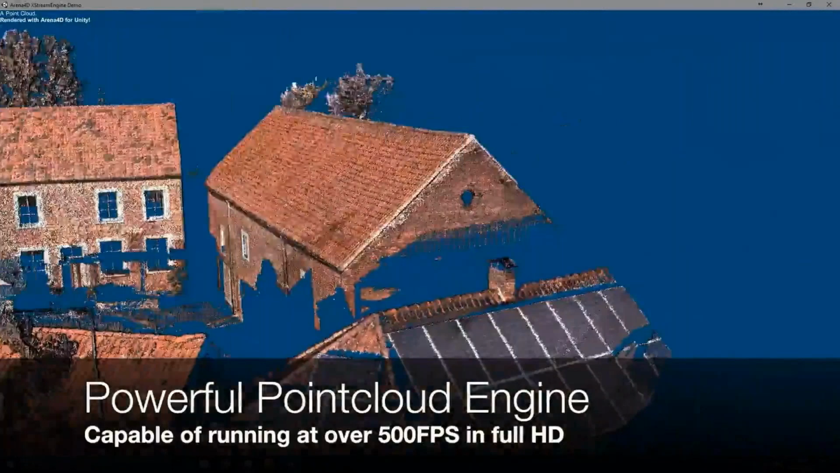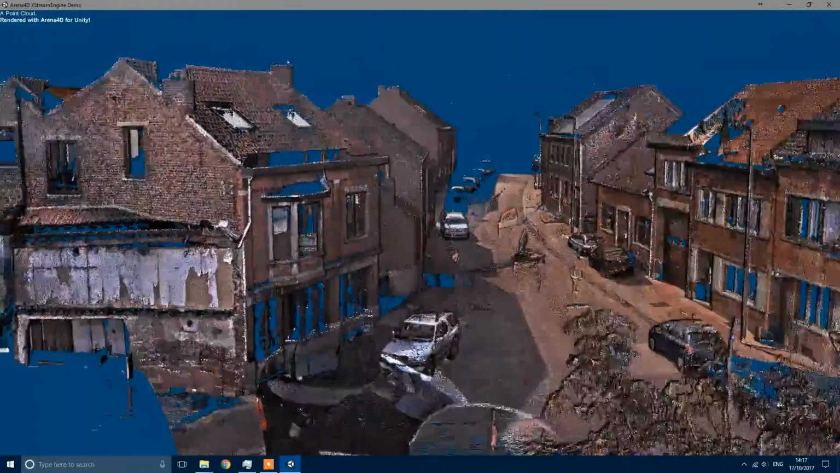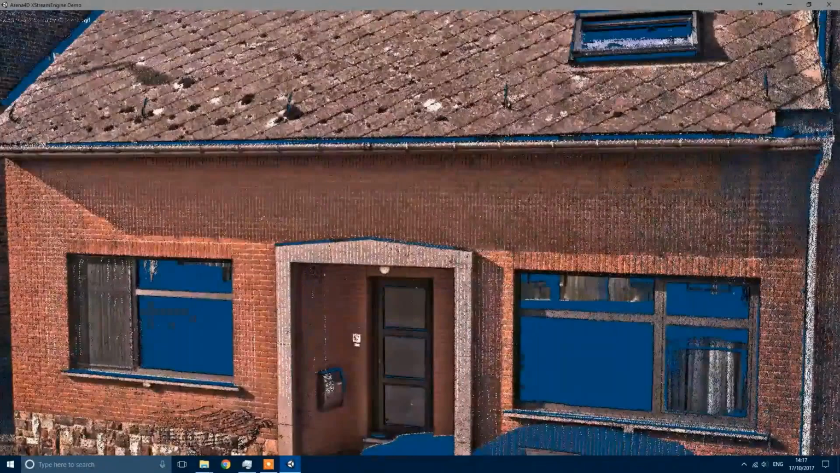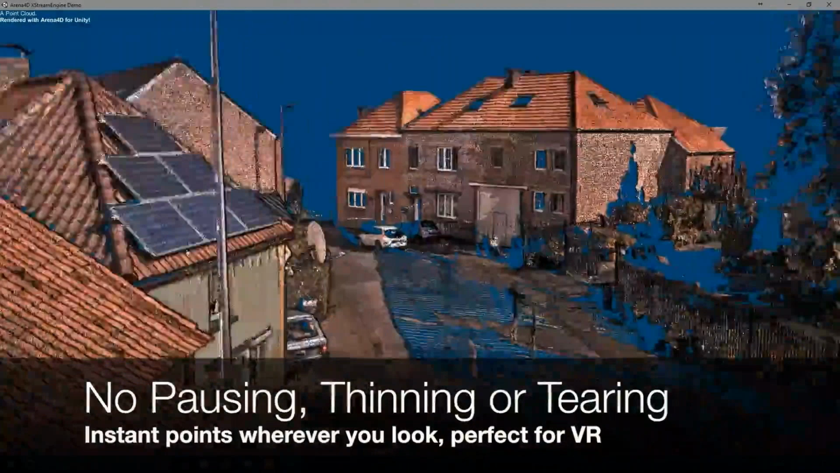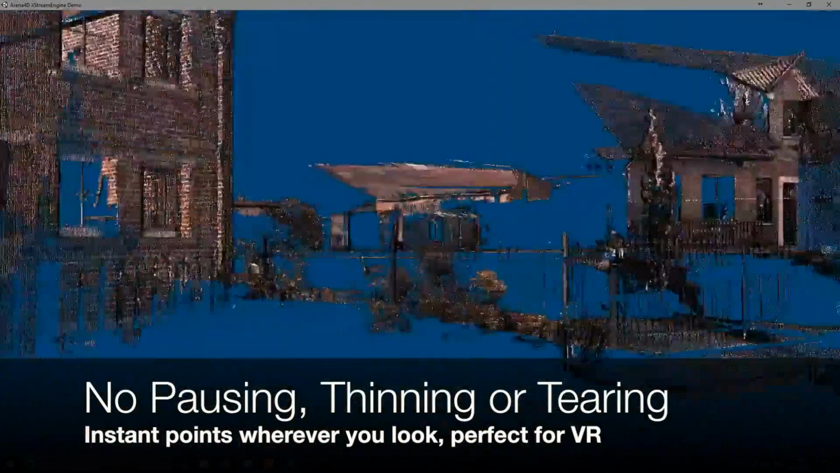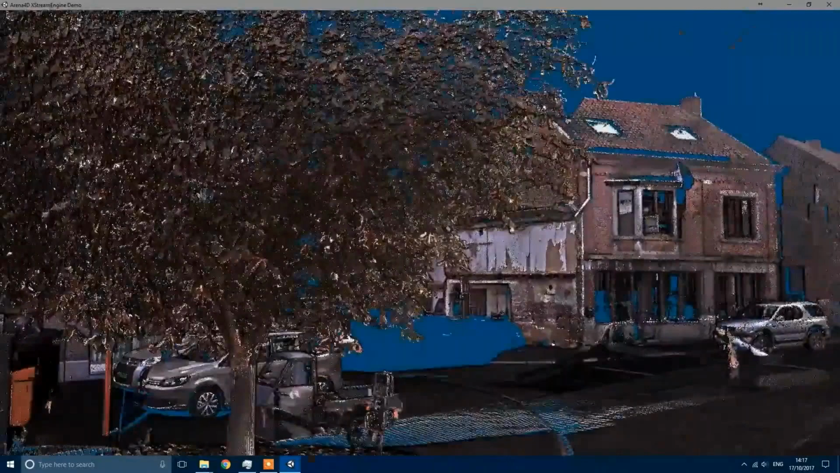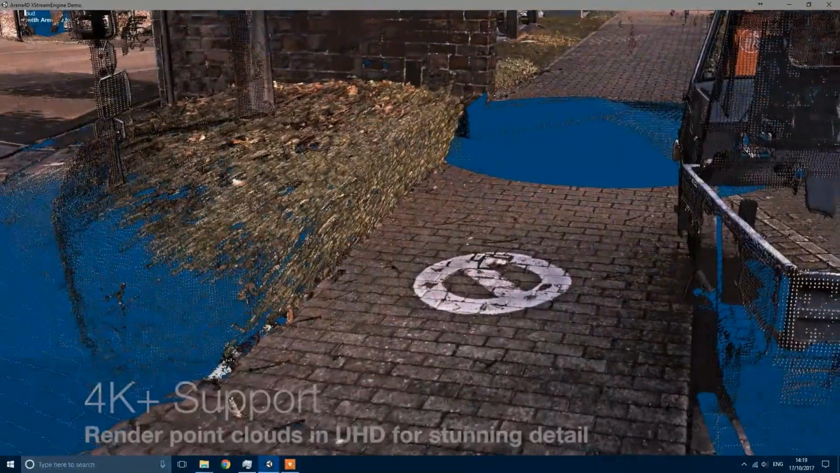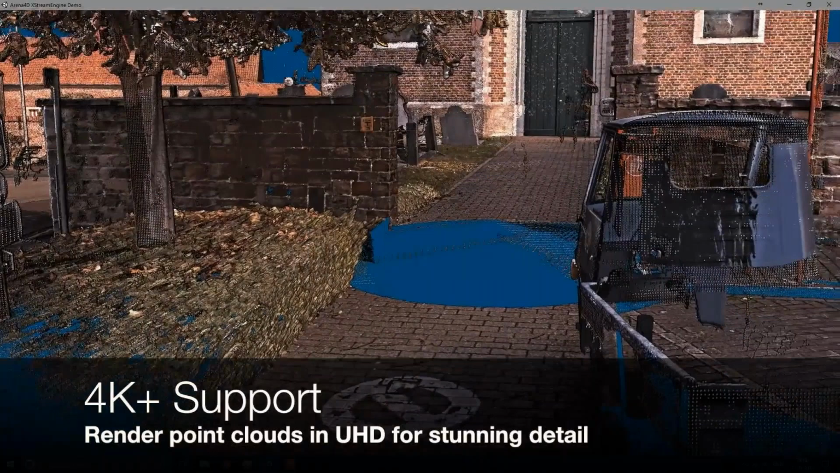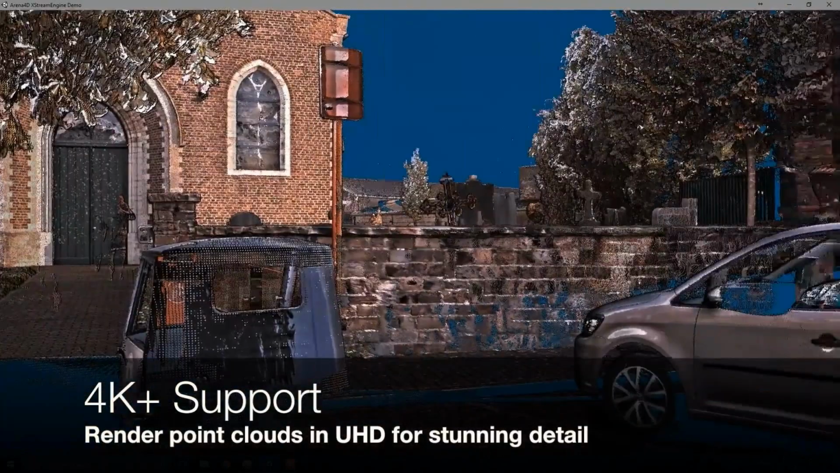And what you're looking at right now is somebody using the keyboard and the mouse to walk around this point cloud data, which is probably in the region of 400 million points. So it's not massive by any means, but you can see you can just move around inside it. It's a bit blurry in places, but that's YouTube, not the software. And it can do 500 frames per second in full HD, which cannot be understated.